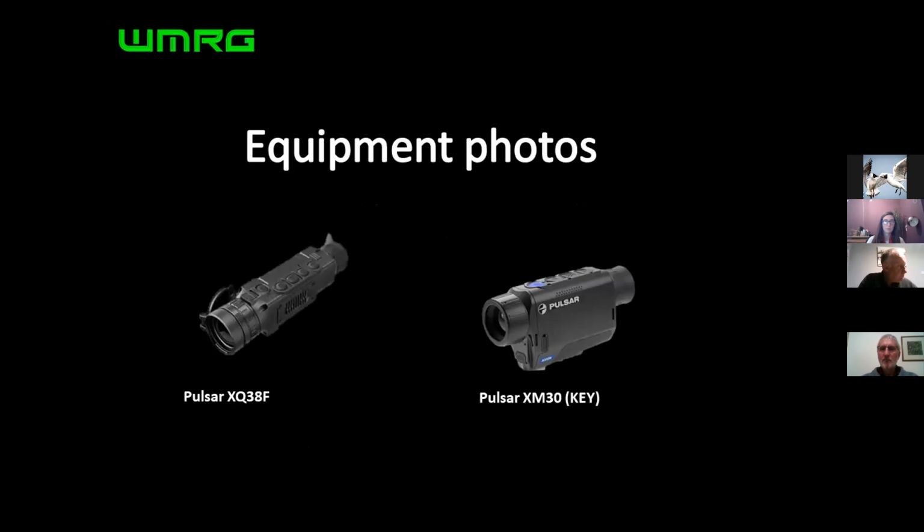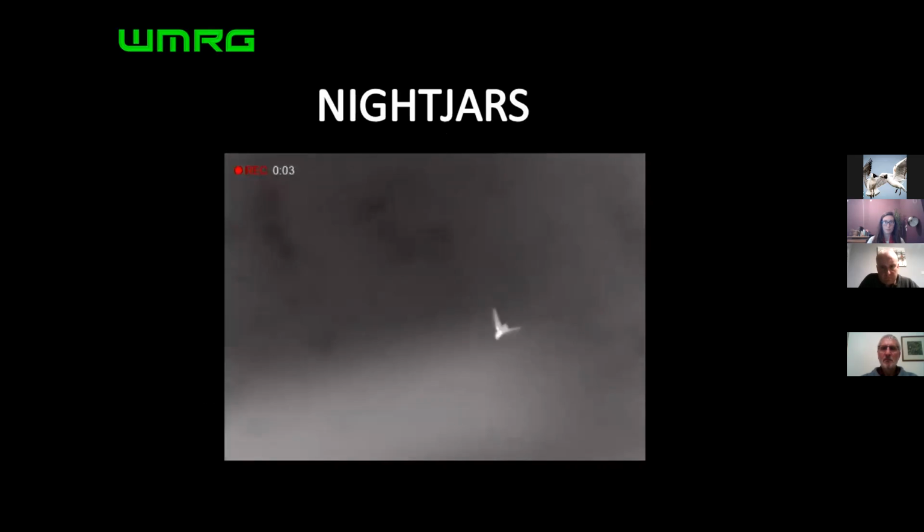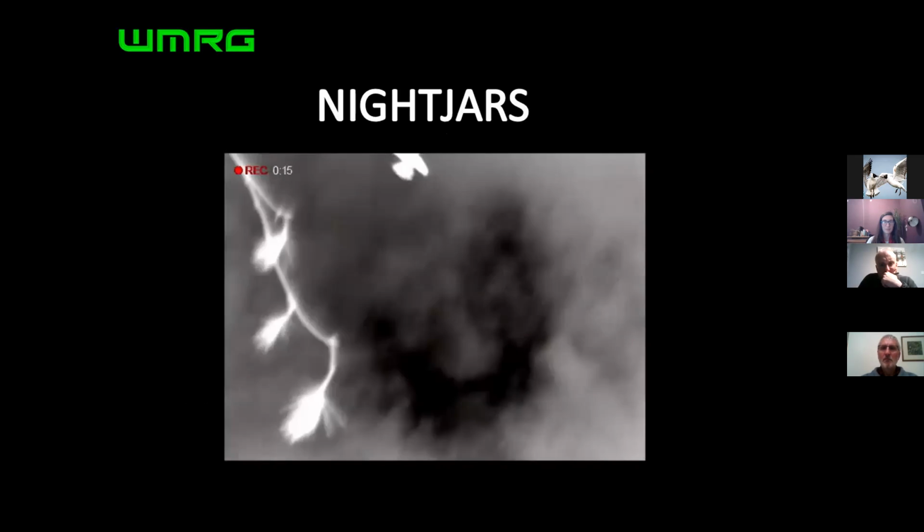That's a couple of pictures of that. So then we were thinking, well, okay, it's pretty good for what we've used it for at the moment, but what else can we use it for? And in our area, we're lucky enough to have Nightjars. As you see by the video, it's actually a bat chase in a Nightjar, but this is some footage Paul took on the chase of a Nightjar that we were trying to catch.